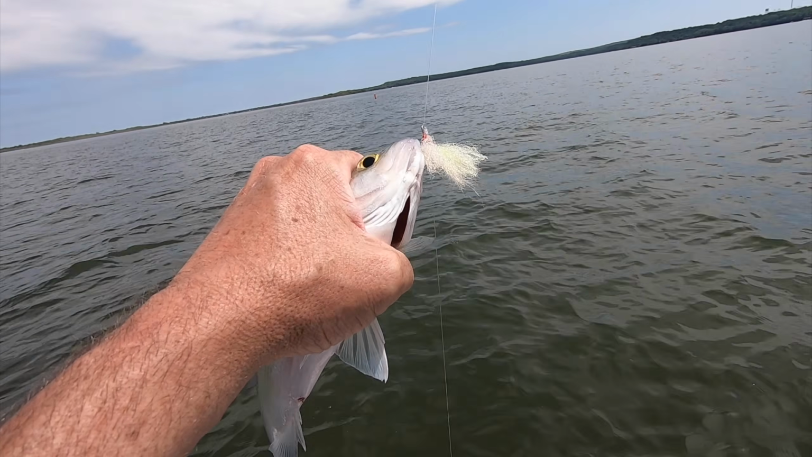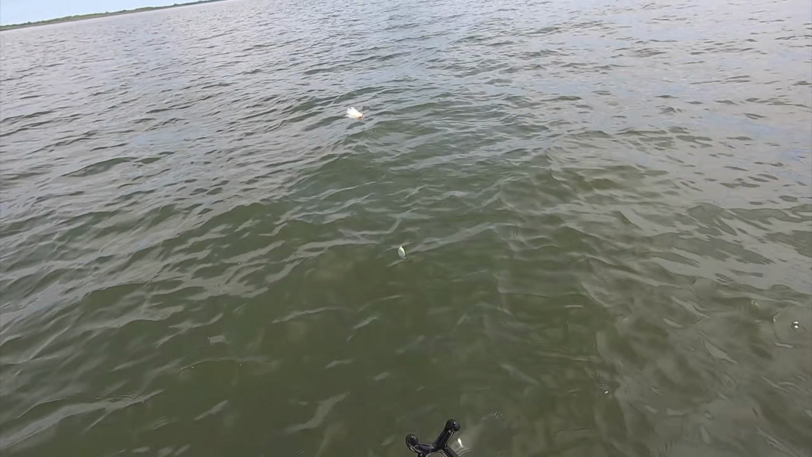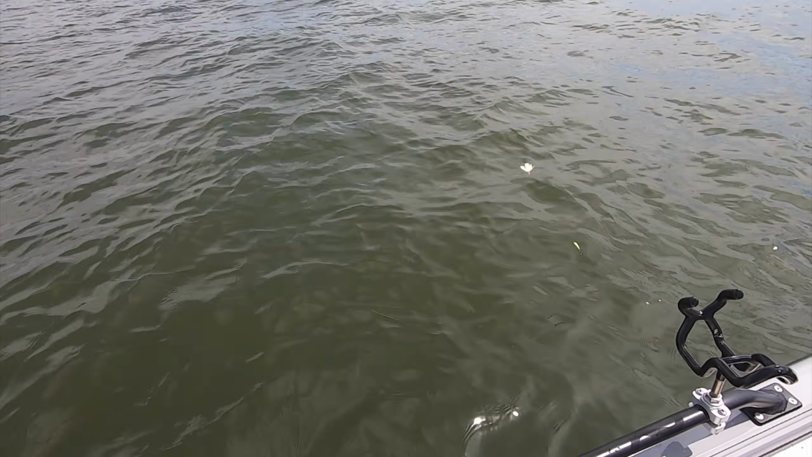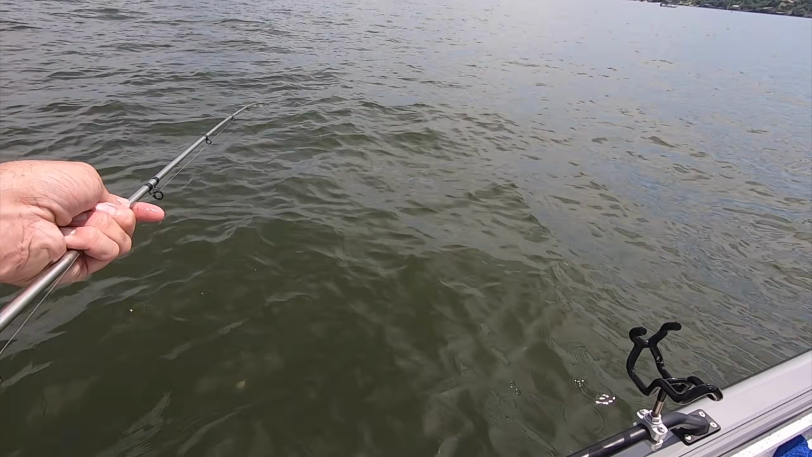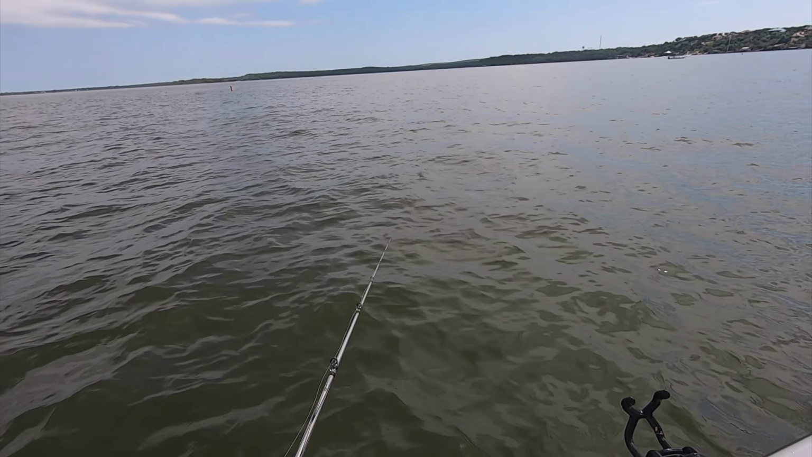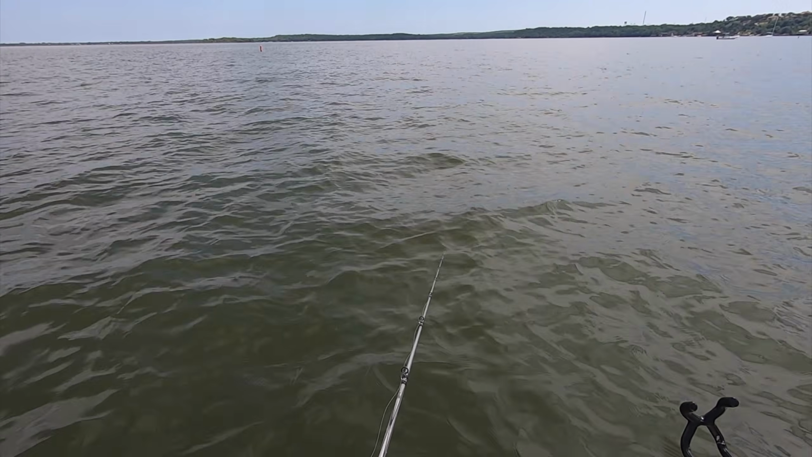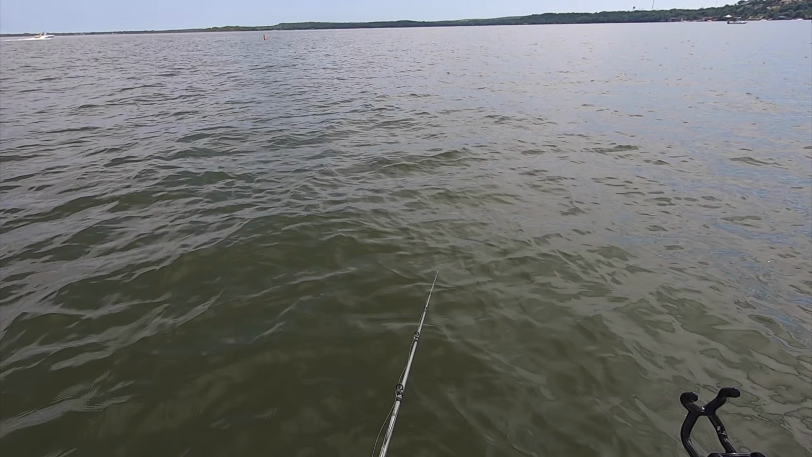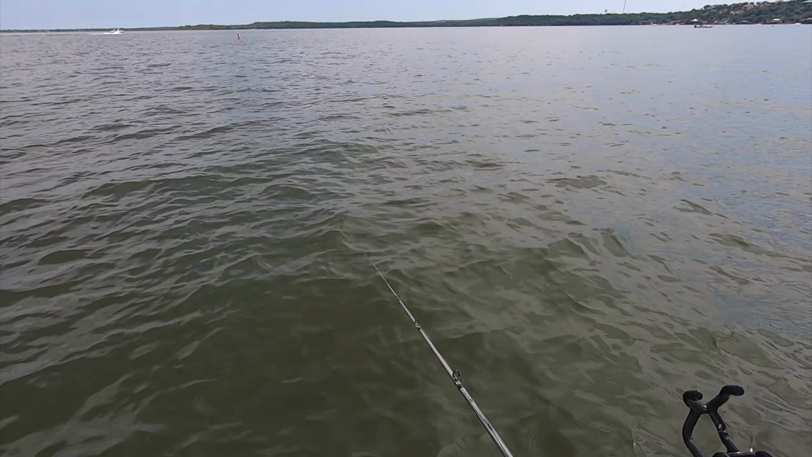That's why you want to make sure when you're fishing like this that you go slow on the way down and you keep that line good and tight. Don't let any slack get in the line. When you have slack in the line, you just can't feel those bites at all, and you'll miss a ton of fish.